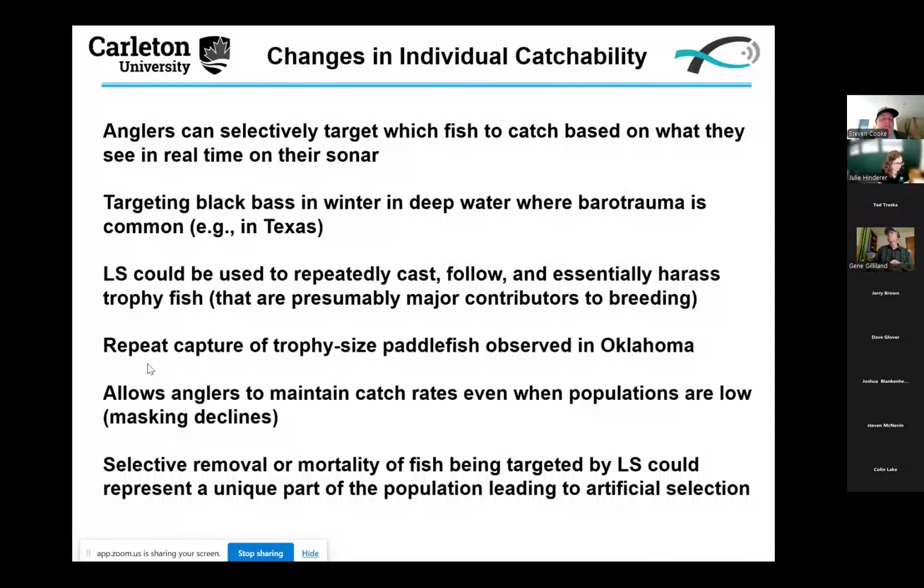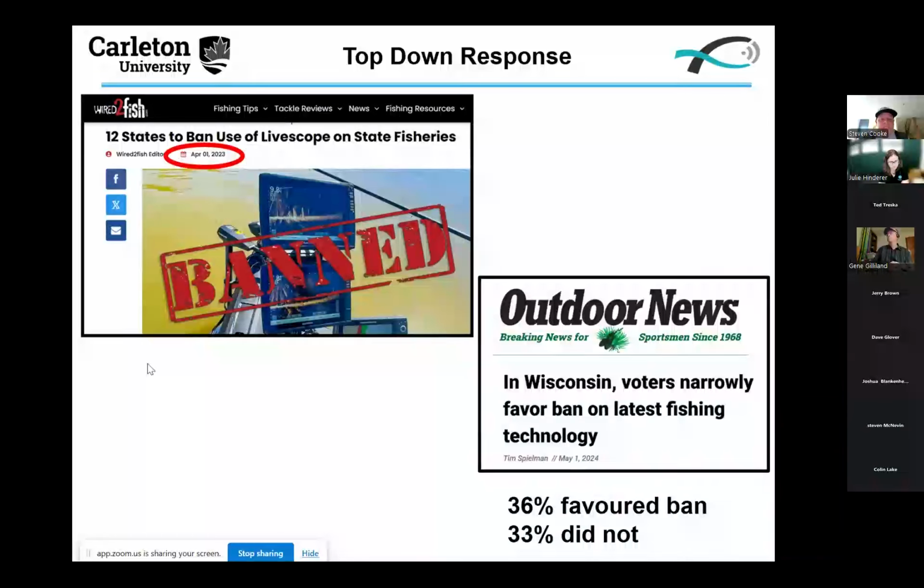It could also allow anglers to maintain catch rates even when populations are low, masking decline. So there may in fact be a population that's doing poorly, but the forward-facing sonar is giving the illusion that there's still fish to be caught because we're accessing fish that were previously invisible or uncatchable. And then finally, selective removal or mortality of fish being targeted in this way could represent a unique part of the population. And if we saw mortality there, we could see artificial selection.